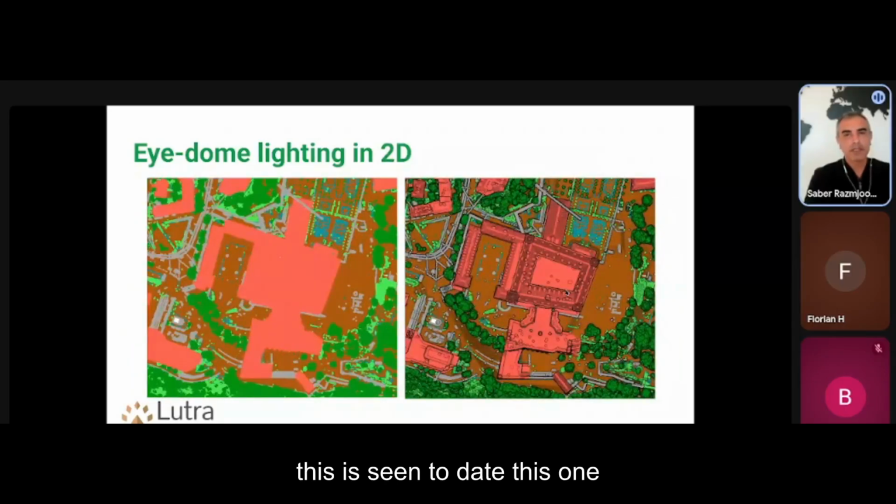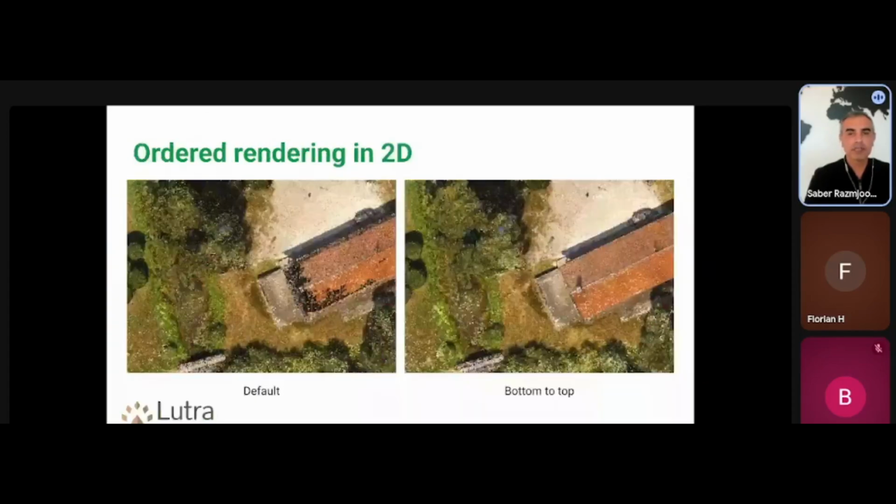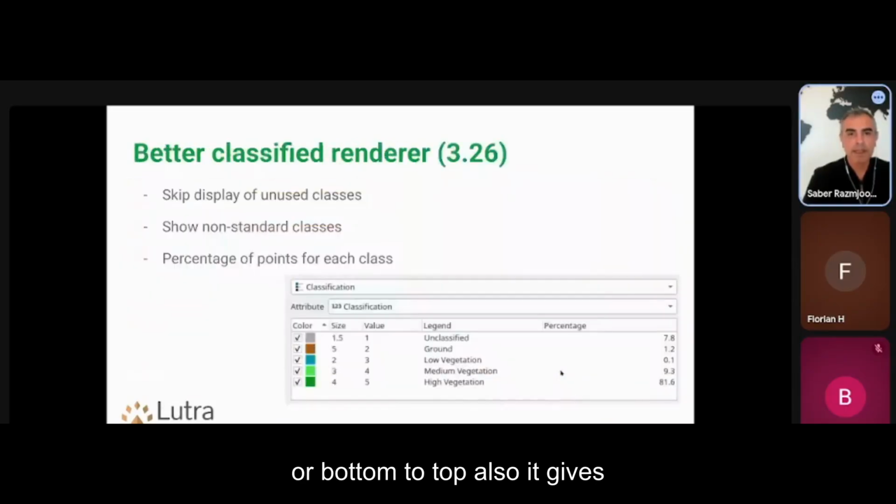This is in 2D, this one was in 3D. We have also ambient occlusion, then some ordering of the data so you can see it properly, ordered from top to bottom or bottom to top.